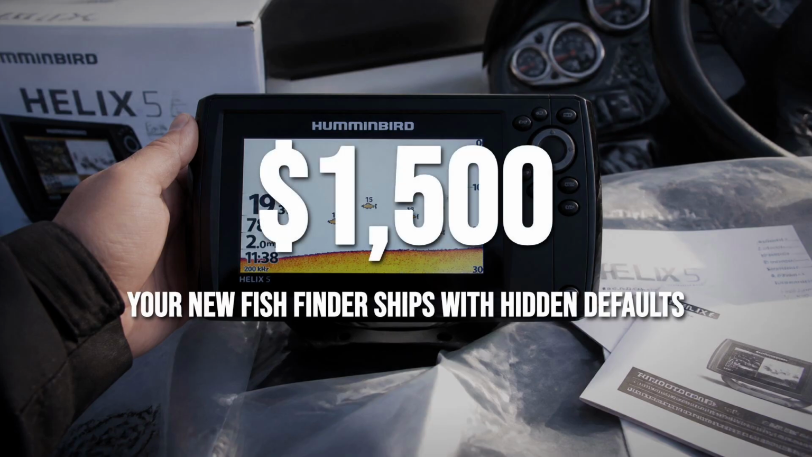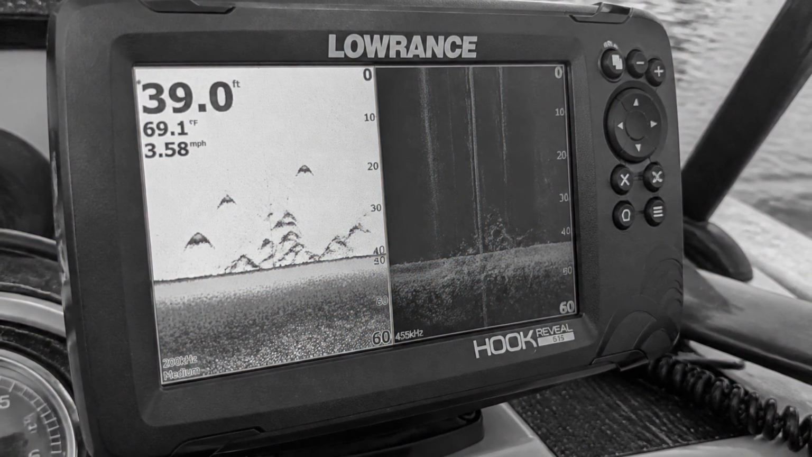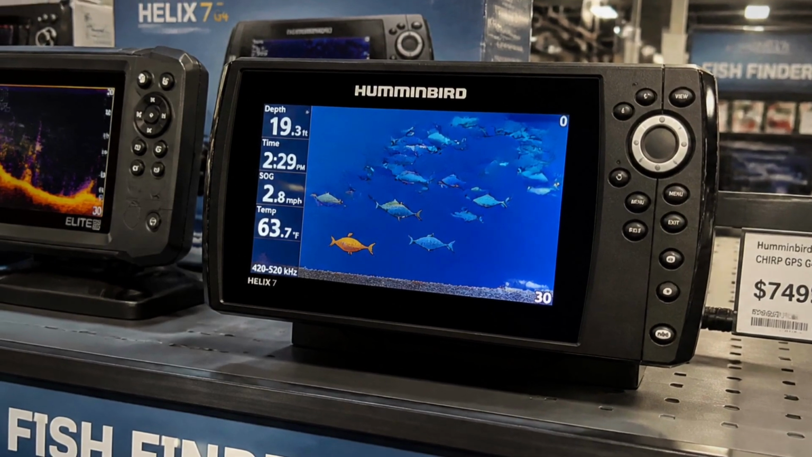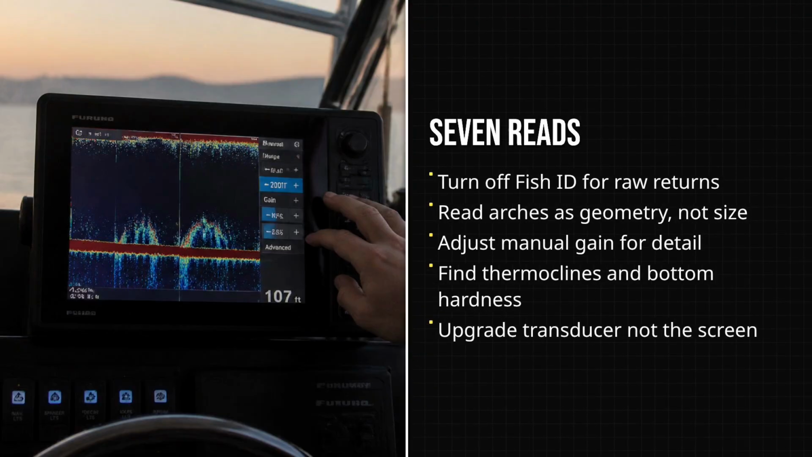Here's what nobody tells you when you drop $1,500 on a unit. It's shipped on automatic, and automatic was never built to show you everything. It was built to look clean and idiot-proof sitting on a shelf. 7 reads, 1 screen you already own, and a 5-minute fix I'll hand you at the end.